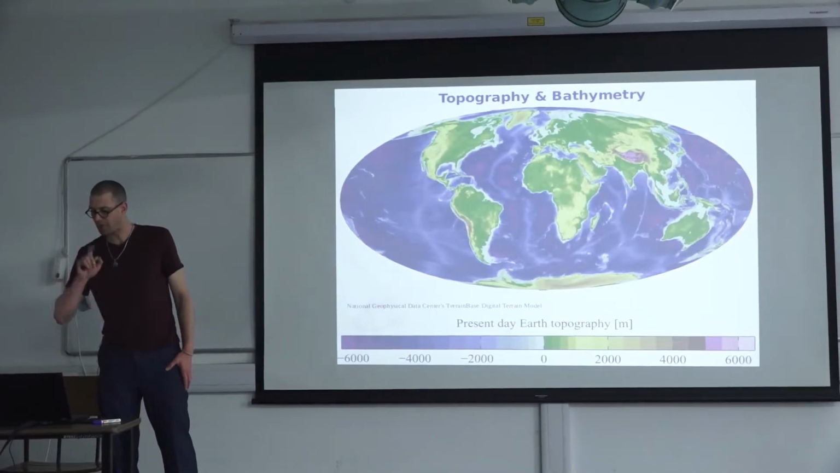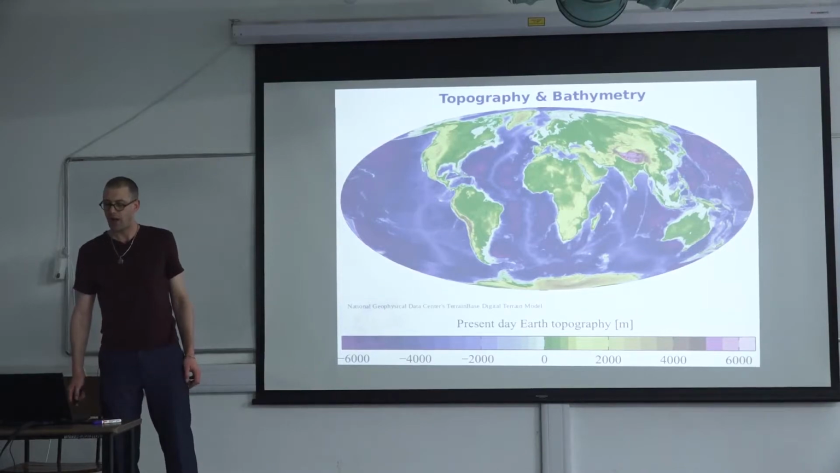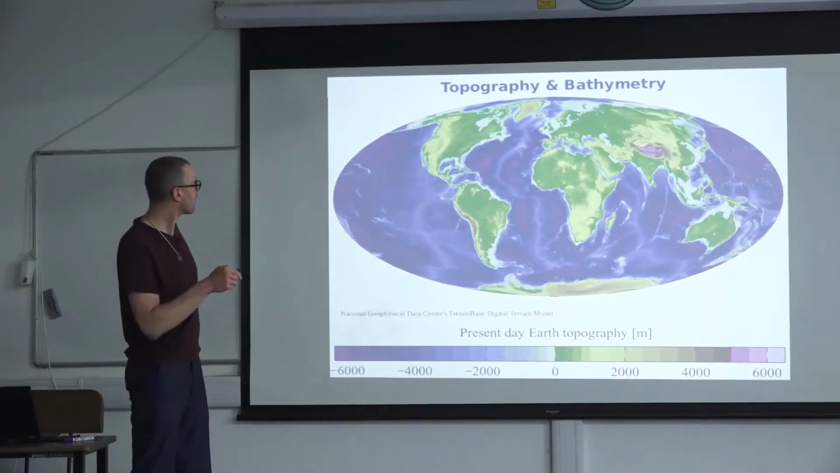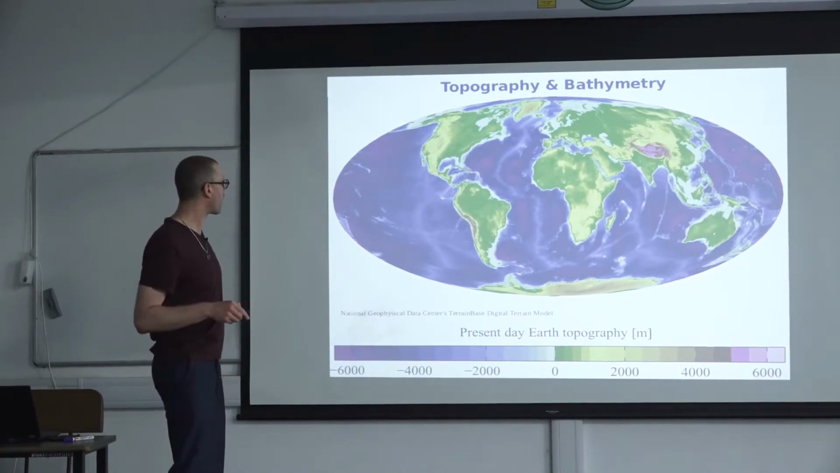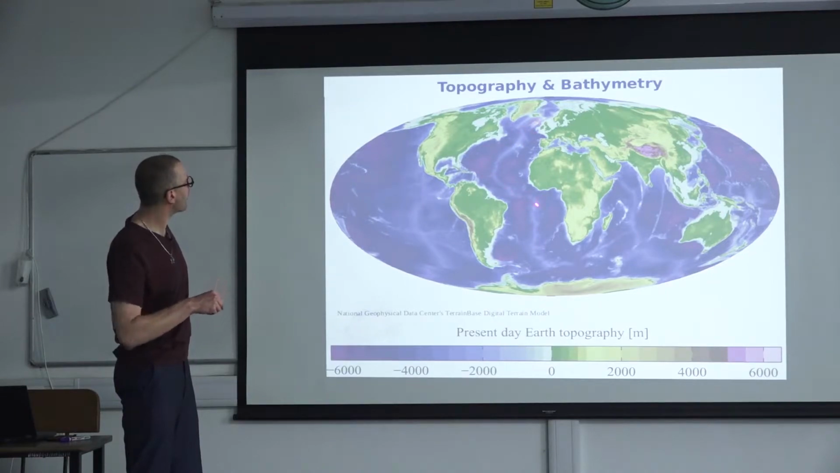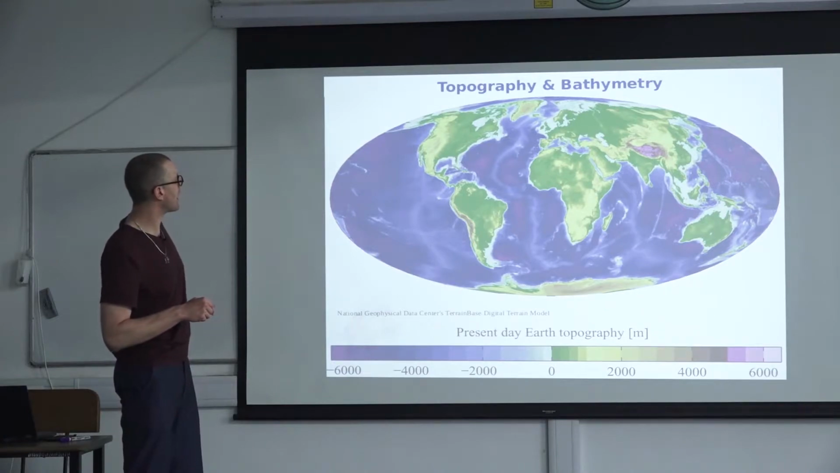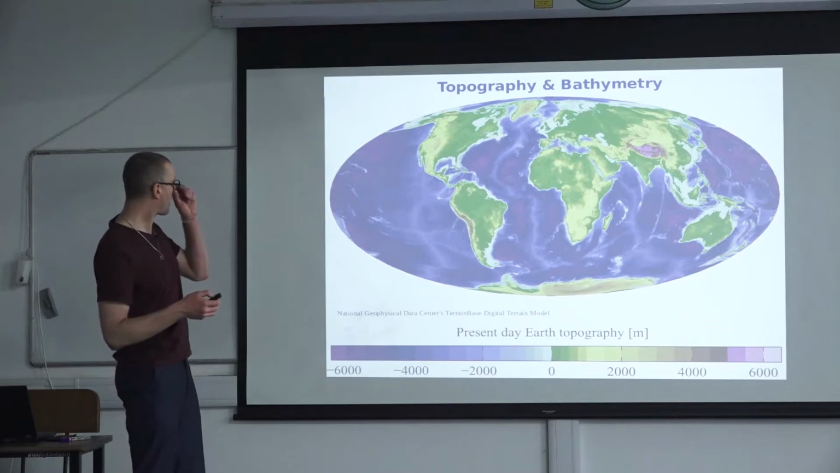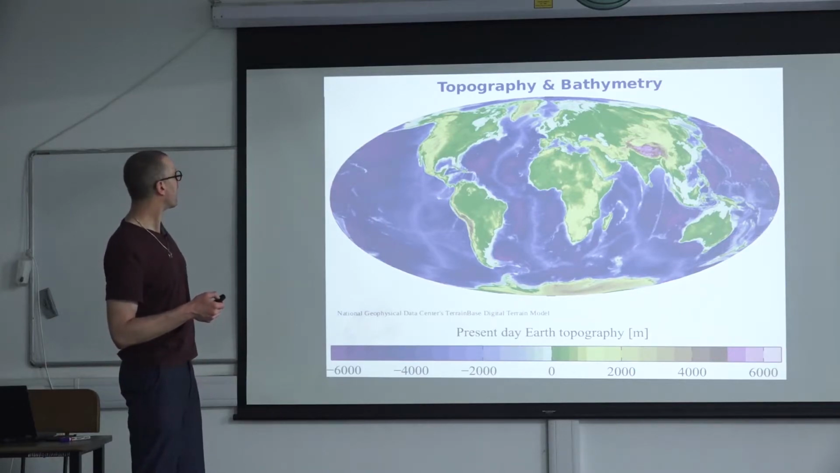Okay, let's switch back to Earth. One thing I would like to point out here is that not only the topography that we are familiar with matters, but also the bathymetry. In order to understand some of the geodynamic processes, we also need to look at bathymetry, so the elevation below the oceans.